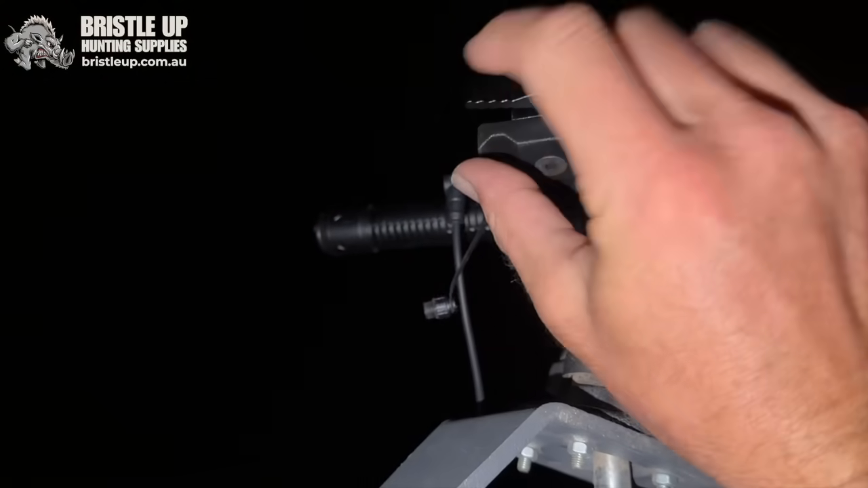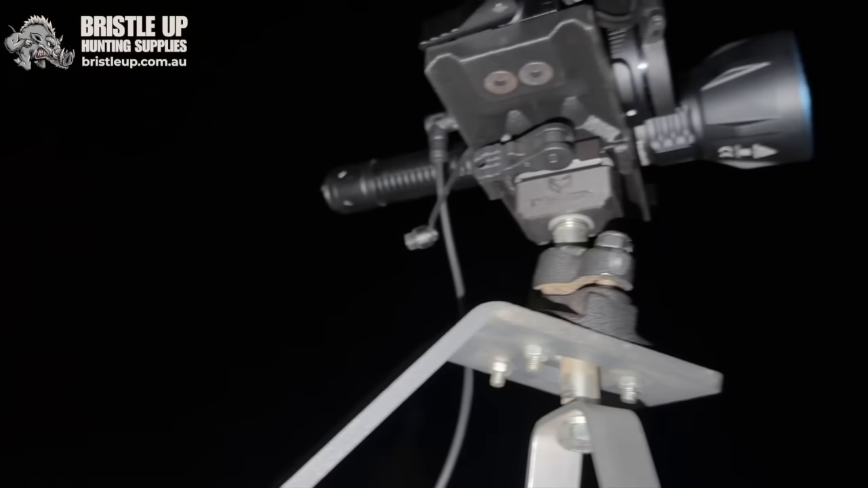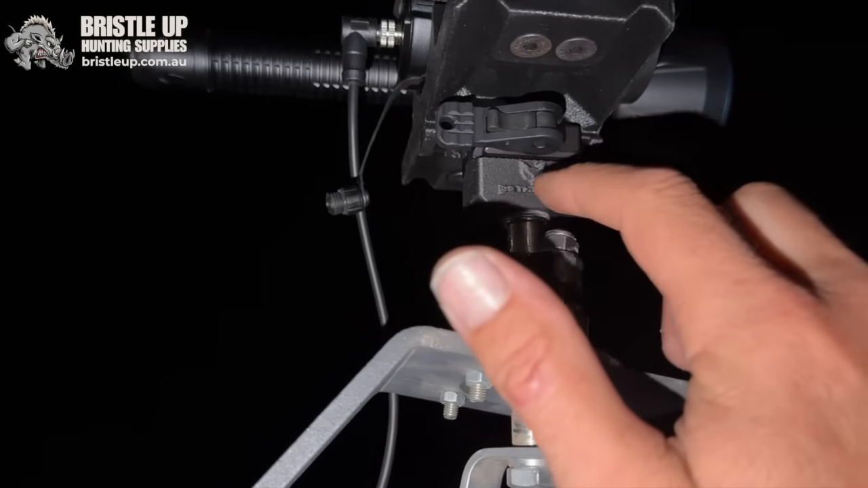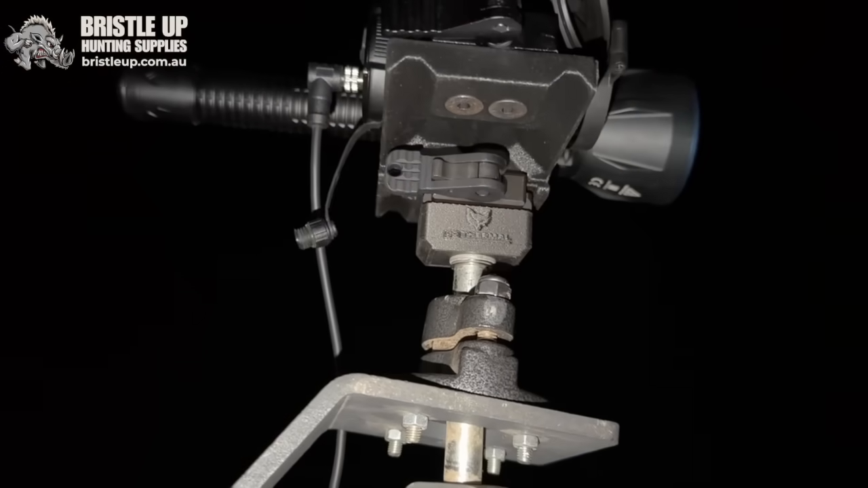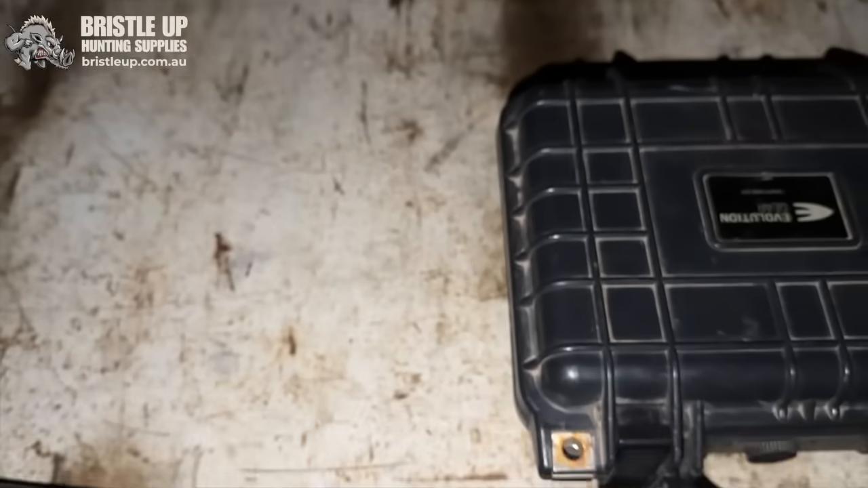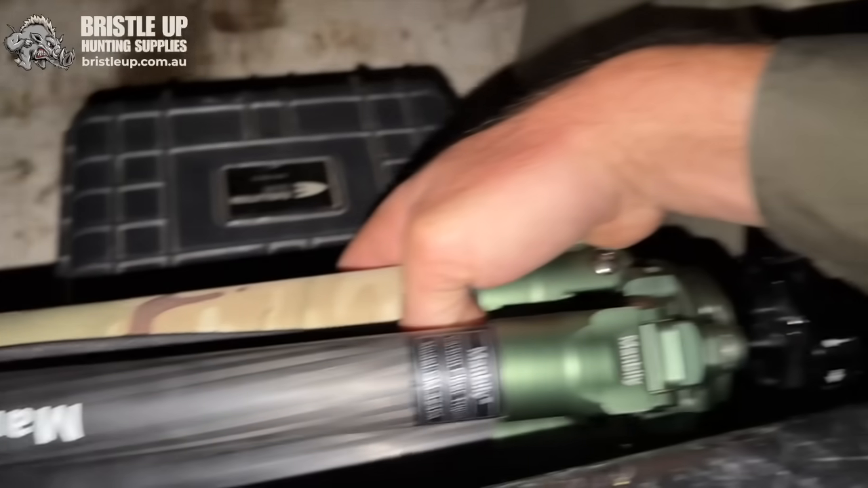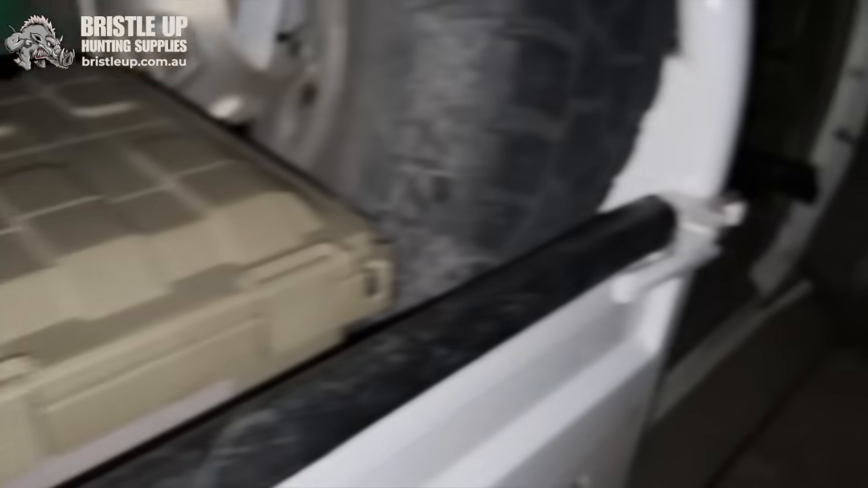There's no lock on them, whereas these ones lock, so at least you know your thermal's not coming off. There's a 3D printed mount that screws onto the top of that. I've got that, and I've taken out the Smart Rest tripod, and the Moonbilly tripod as well, so that's going to come out with us.